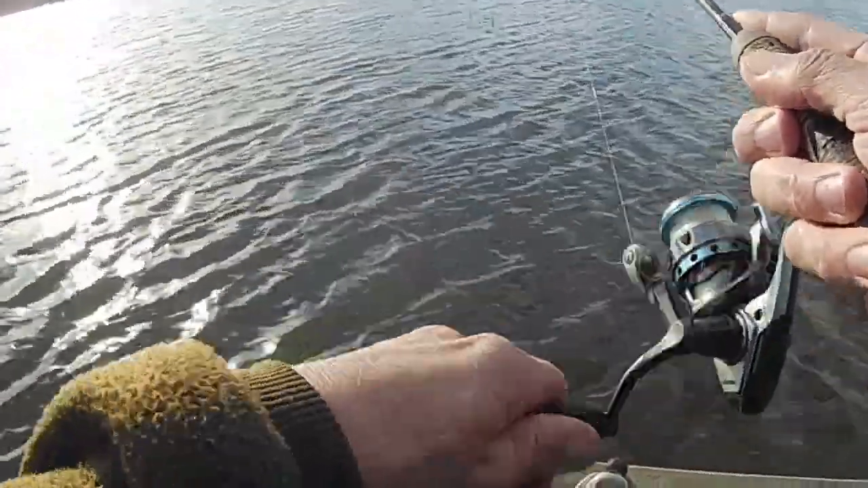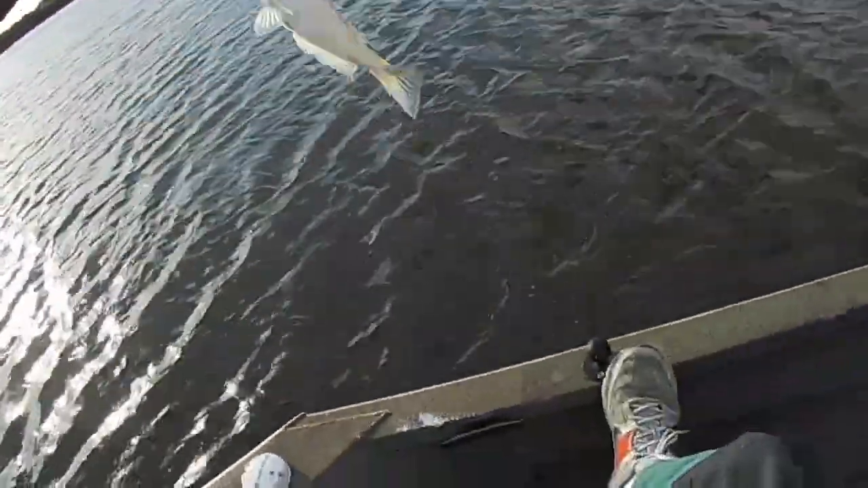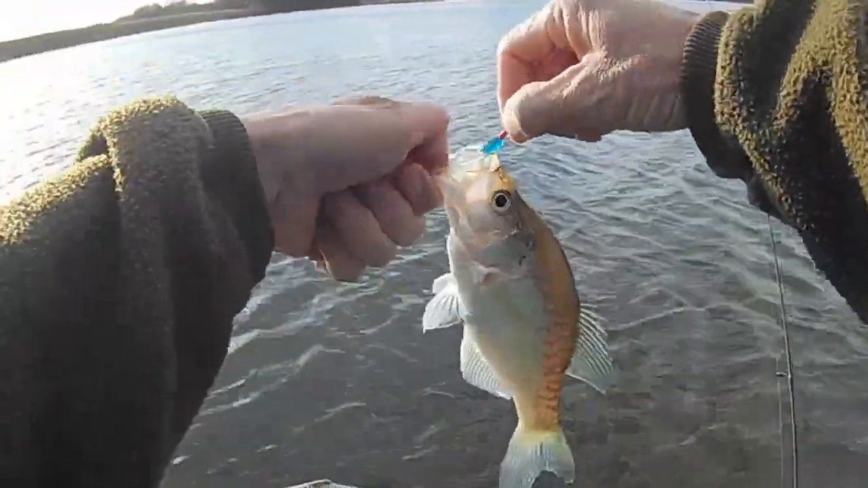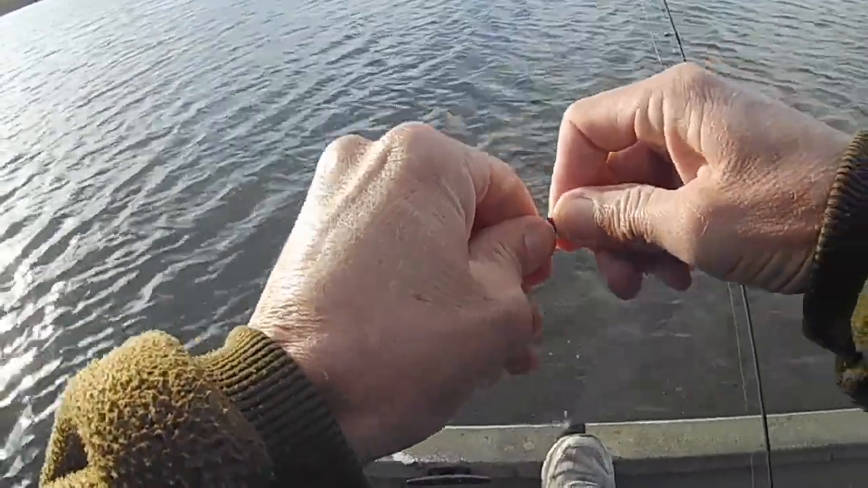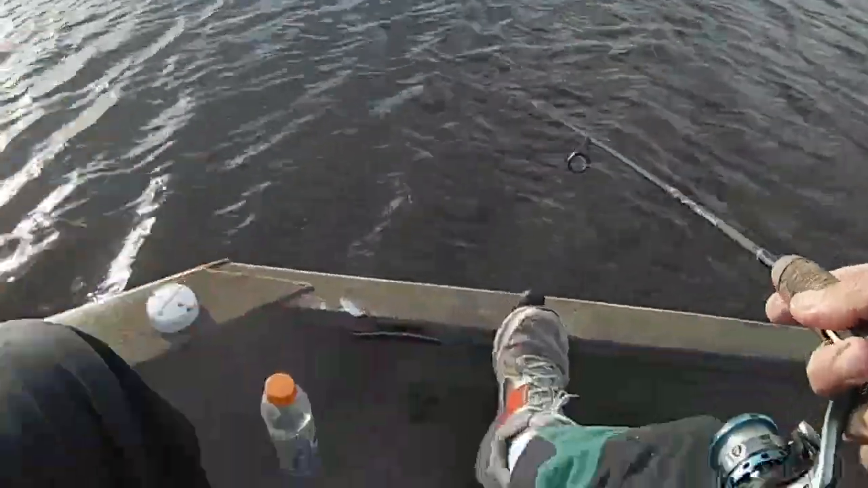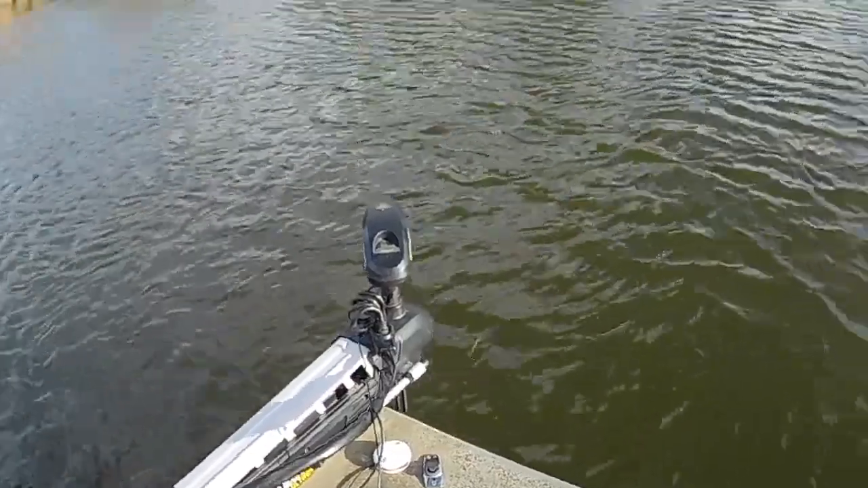There's another one. I'm telling you what, it's as fast as I can do it now. They're all about the same size. They all came from the same mold, I guess. There's another one. There he is.